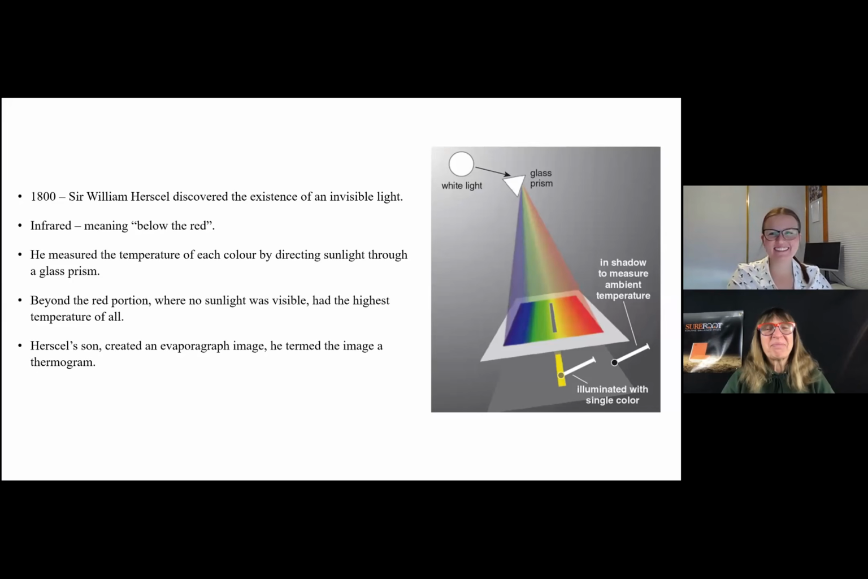Yeah, now you know. In 1800, a breakthrough came when Sir William Herschel discovered the existence of invisible light, or what is today known as infrared, meaning below the red. Directing sunlight through a glass prism to create a spectrum, he then measured the temperature of each color. What he noticed was that each color, violet, blue, green, yellow, orange, and red light, had different temperatures and increased from violet to red on the spectrum.